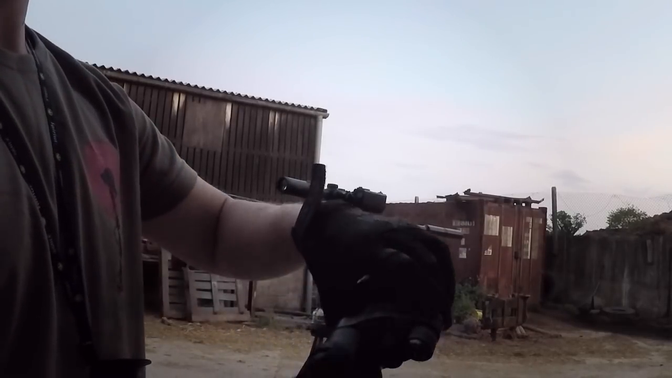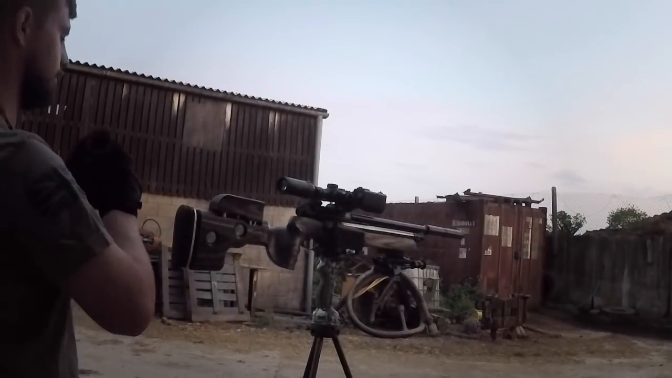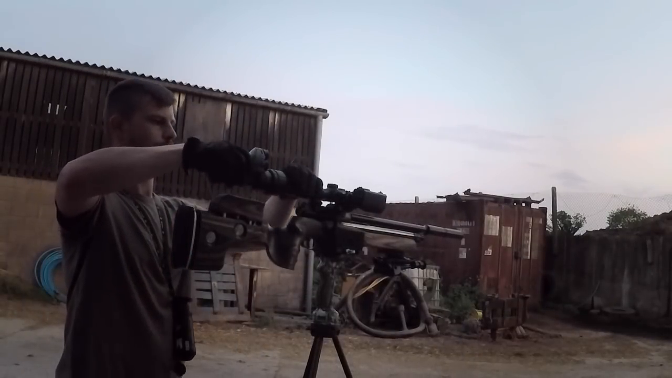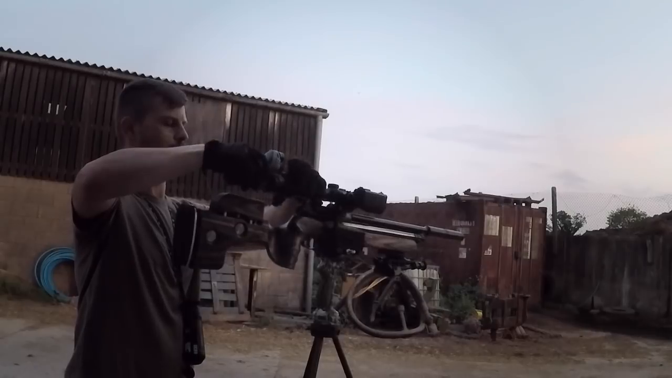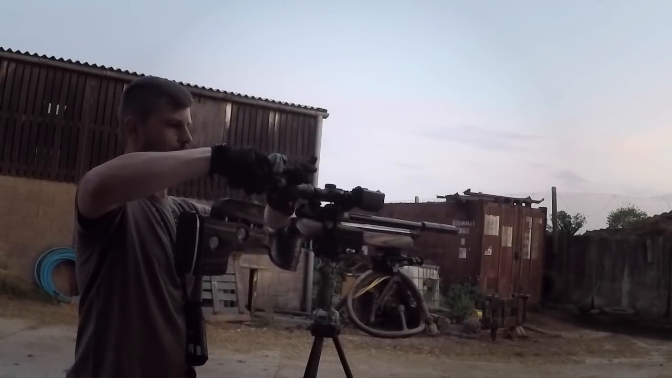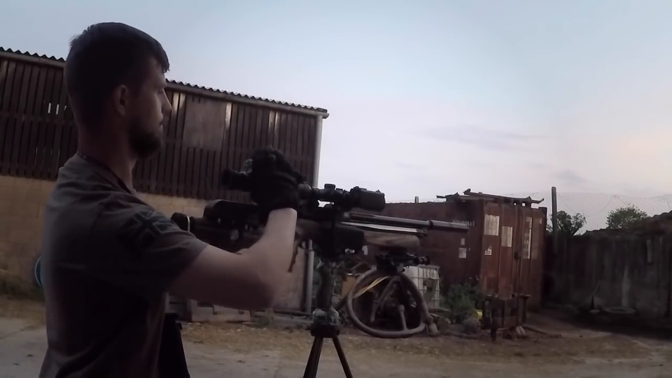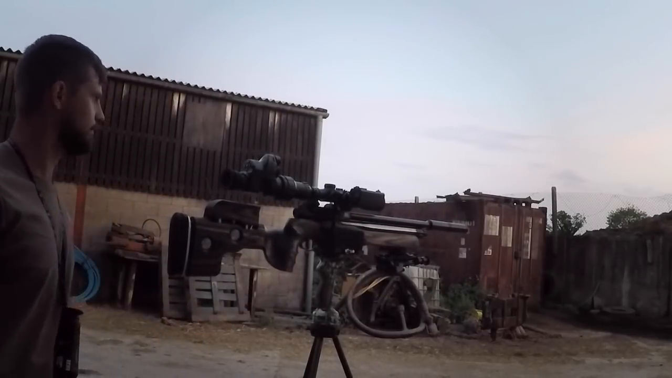The Eagle Vision adapter that I use for my pod and my Eagle Vision day setup just makes things so much easier. When the light starts to drop, you just whip the day setting off my Eagle Vision, unscrew it, and then screw it back onto my pod, ready to go.